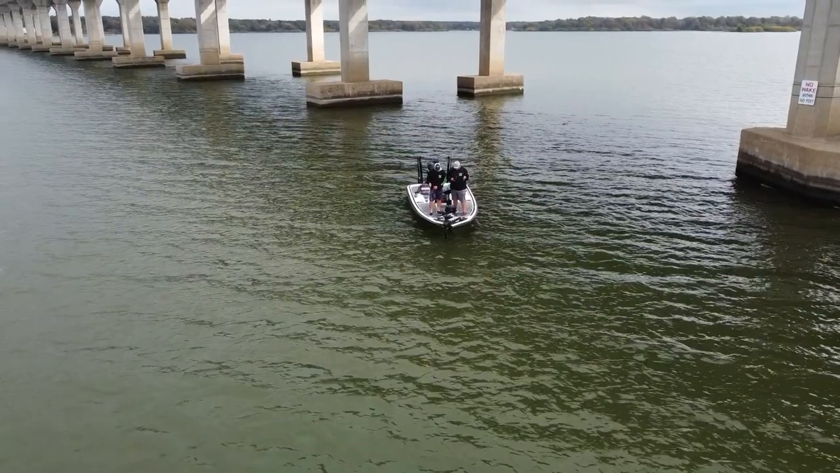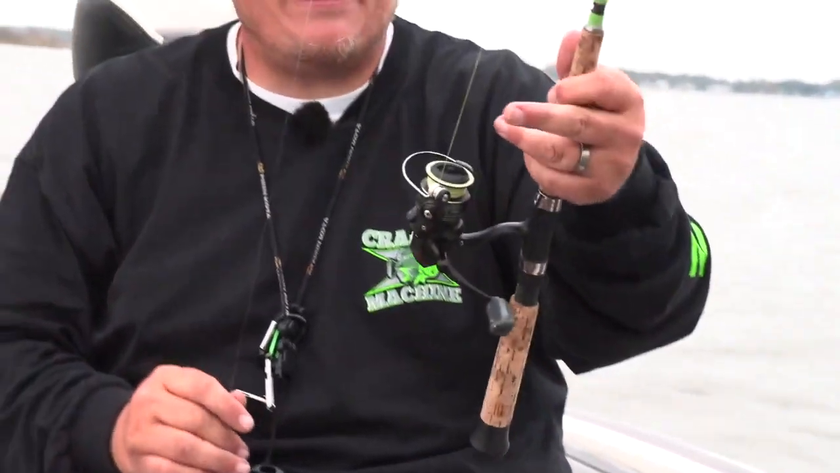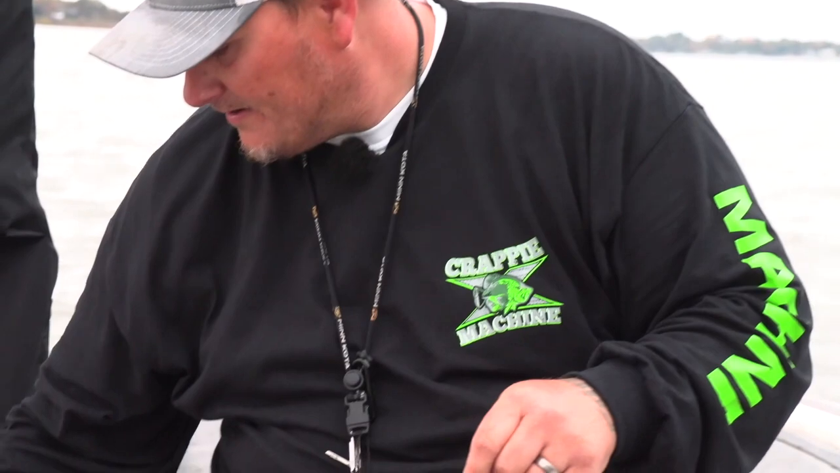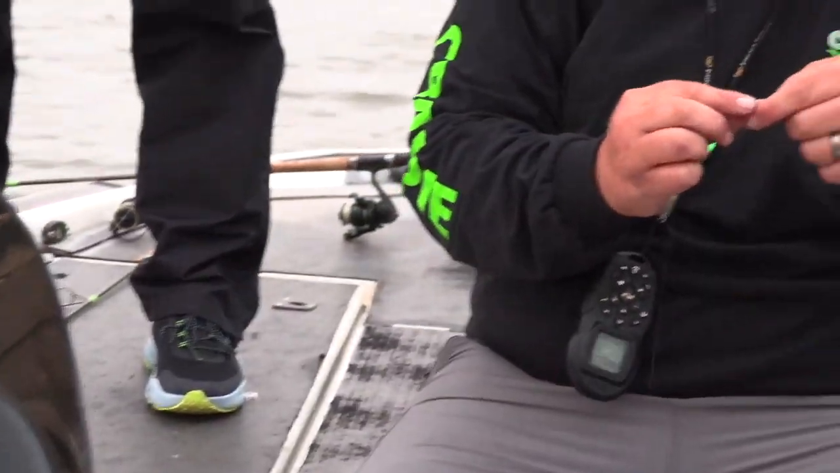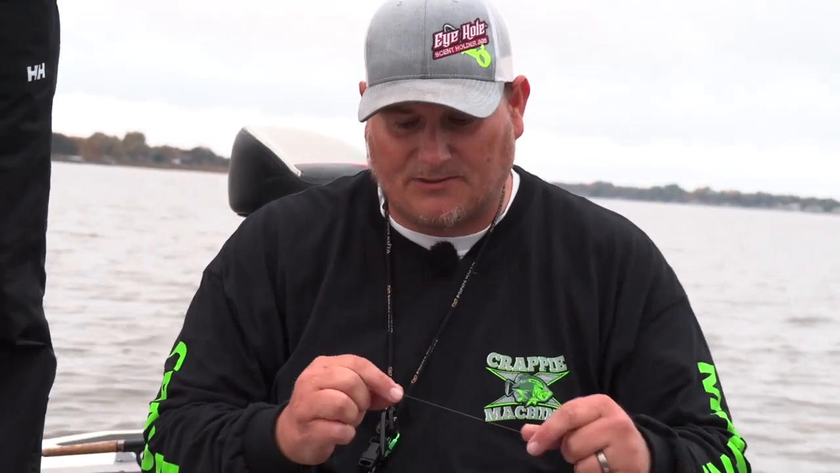This is a fluorocarbon leader, 8-pound test with this clear water. I know, coming from Canada, this is not clear. But to us, this is clear. Yeah, in this clear water, that fish can see that braid. So I use a 10-pound test sniping braid with an 8-pound test fluorocarbon leader. The reason being, and we've done this over the years, is the fish can see that braid, so that's why we use the leader.